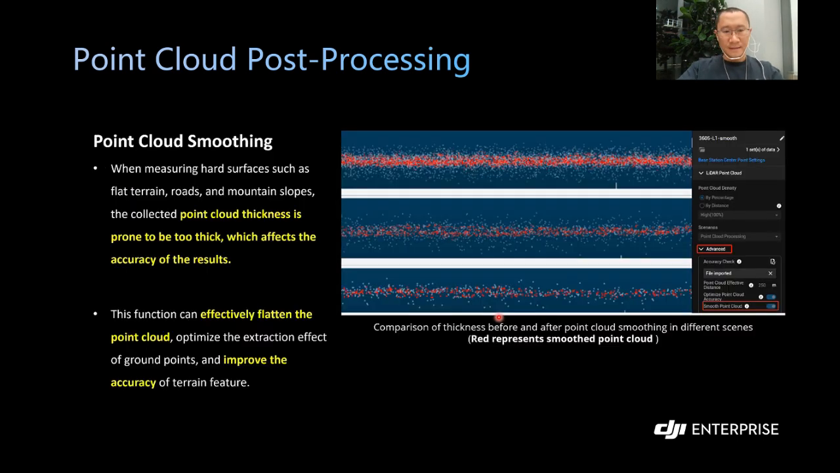And with DJI Terra, we can get a very smooth point cloud, because the point cloud thickness is prone to be too thick, which will affect the accuracy of our final results. With this function, it can effectively flatten the point cloud. In this way, it can improve the accuracy of the final data. I have attached a comparison here. You can see the gray one is the raw point cloud, and the red one is the point cloud after smoothing. You can see the thickness has been reduced a lot.